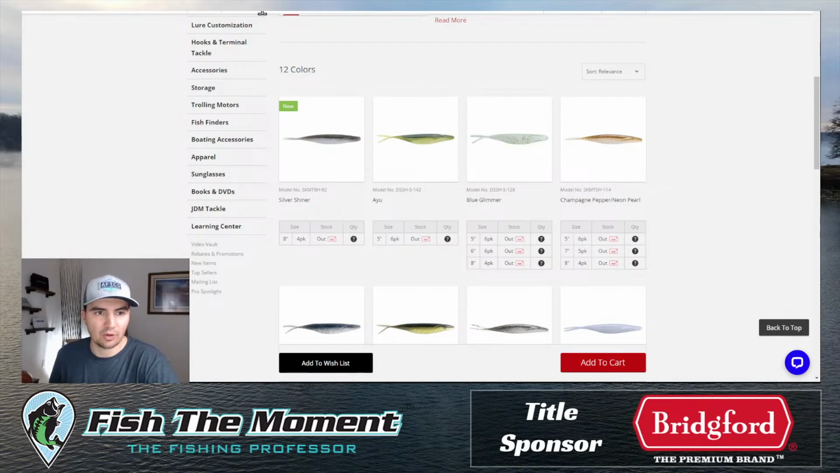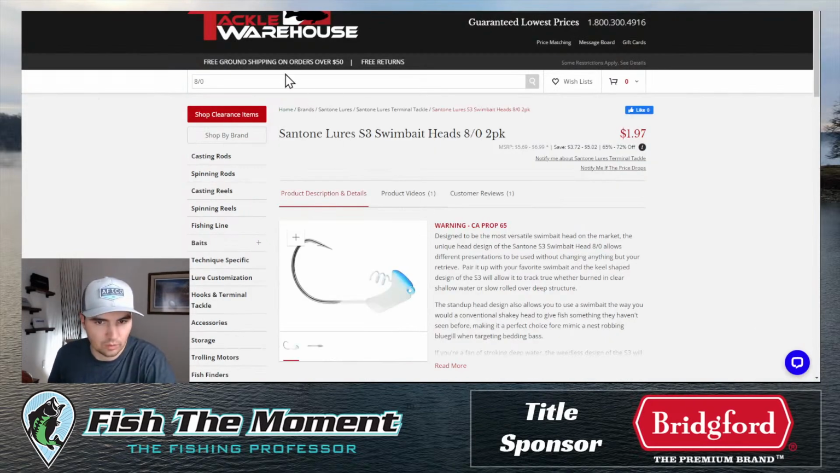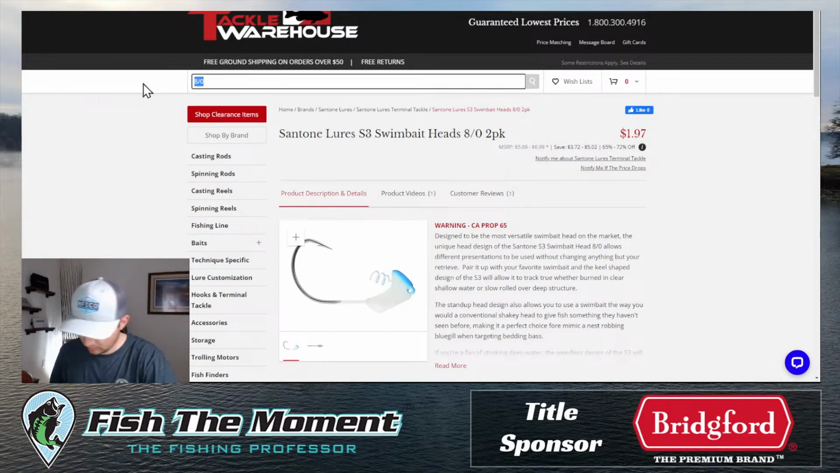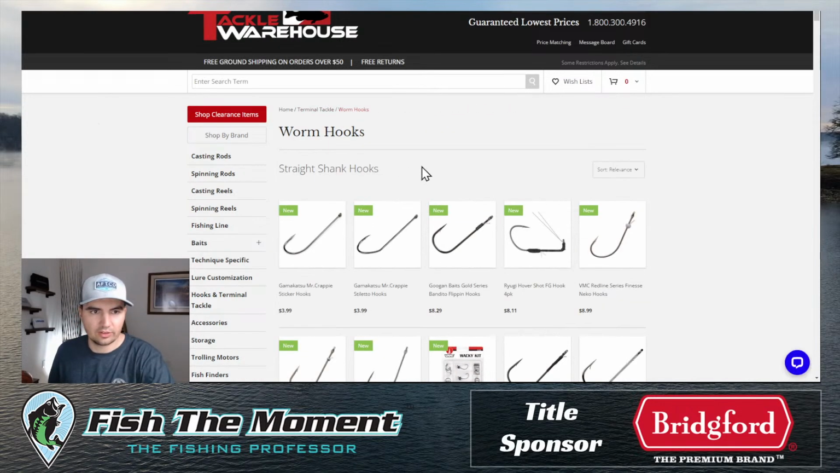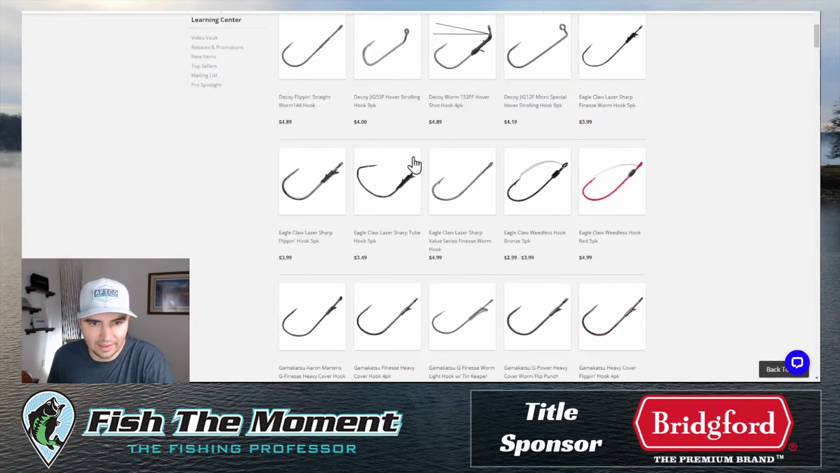I go with a very big hook. Let me go to terminal tackle. I don't even know which hooks I use. I had to really look for these hooks because that Sakamata shad is so big.